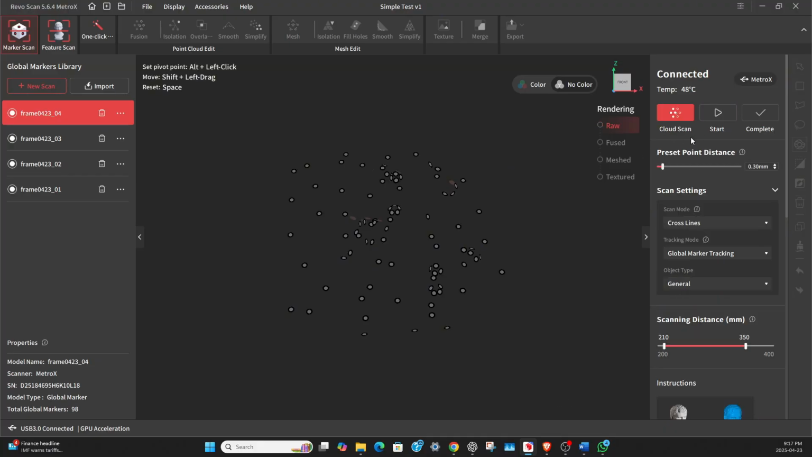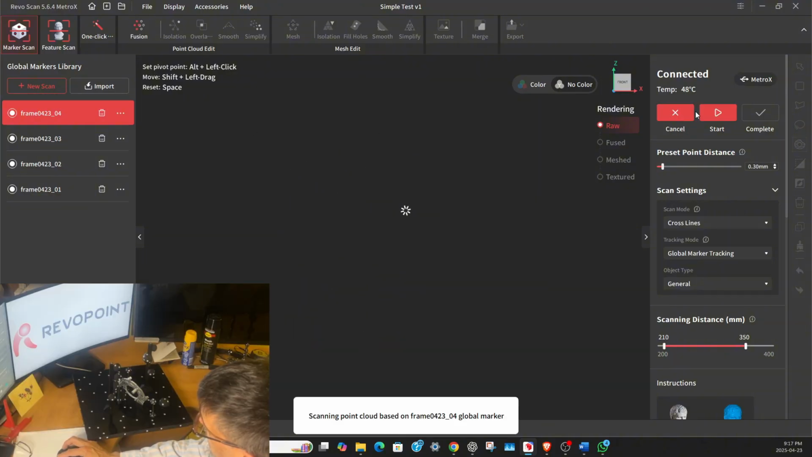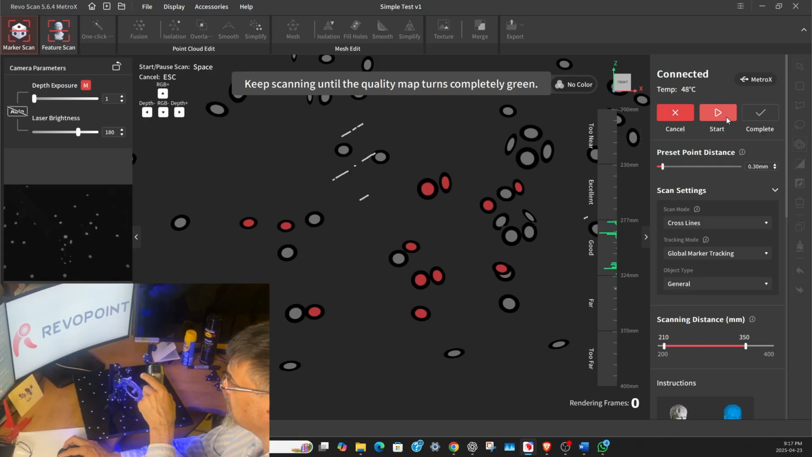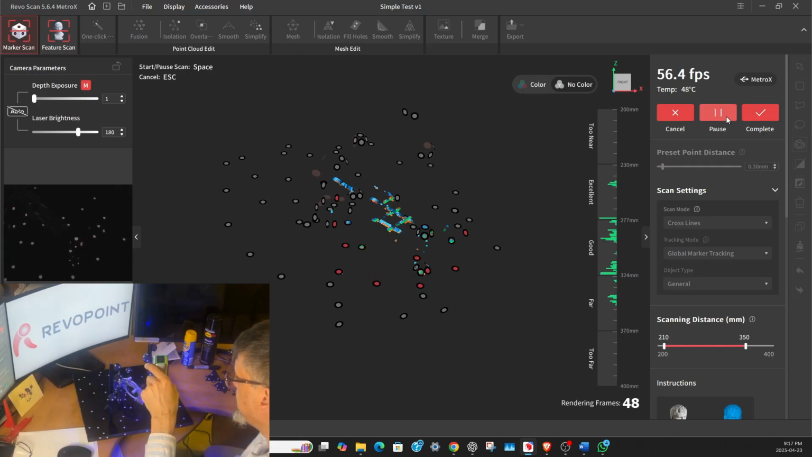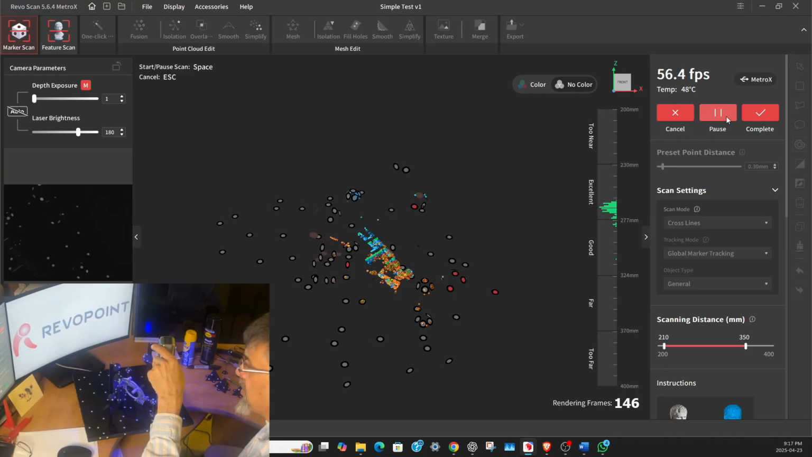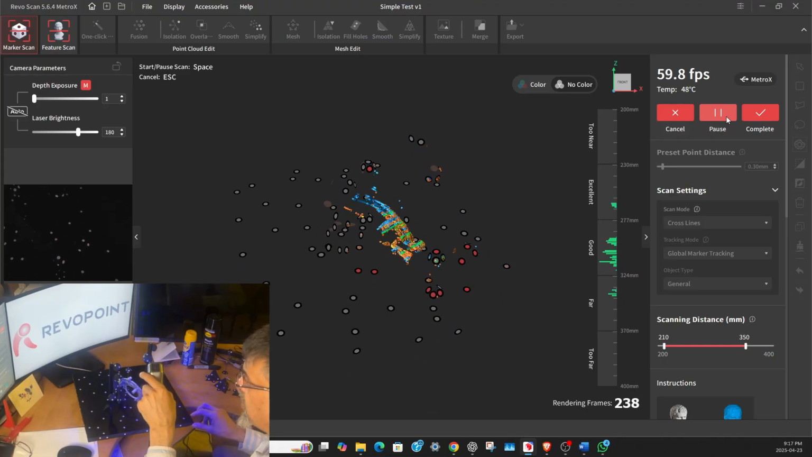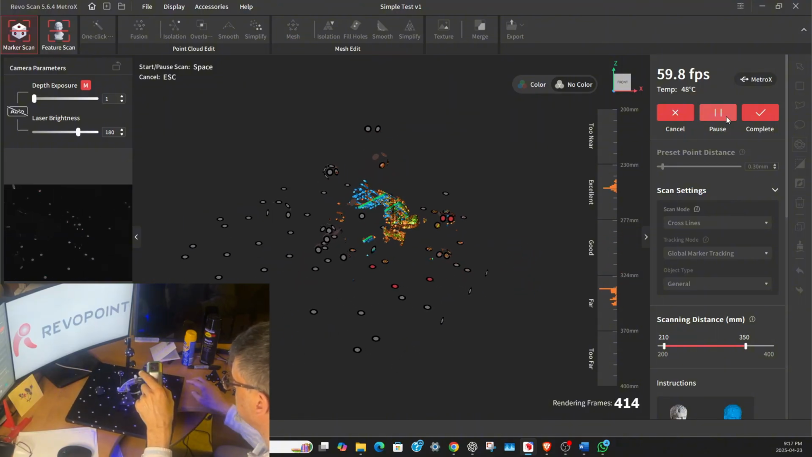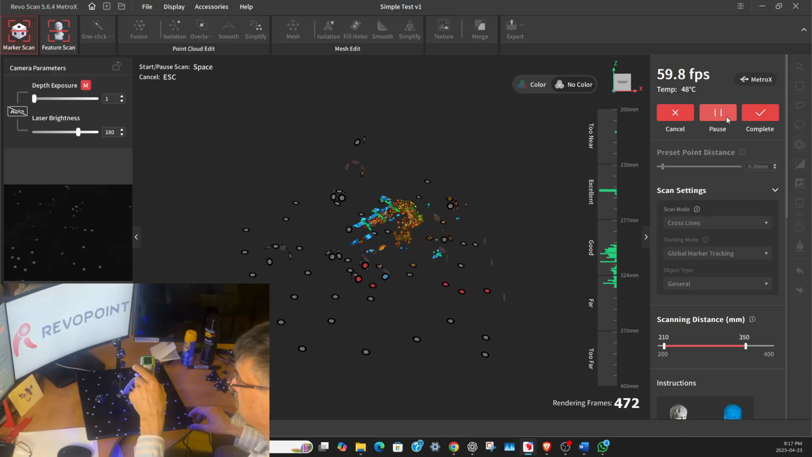And here's where I got stuck before, is choosing this cloud scan to start the new scan. So we have chosen the right global marker scan file, which we just made, which is the fourth one now. And we need to change it to scanning mode. So we hit cloud scan once and it goes away. And now we're able to start our scan. So this is the cross-line scan. I didn't even think about it, but it just is the default. It works really well.